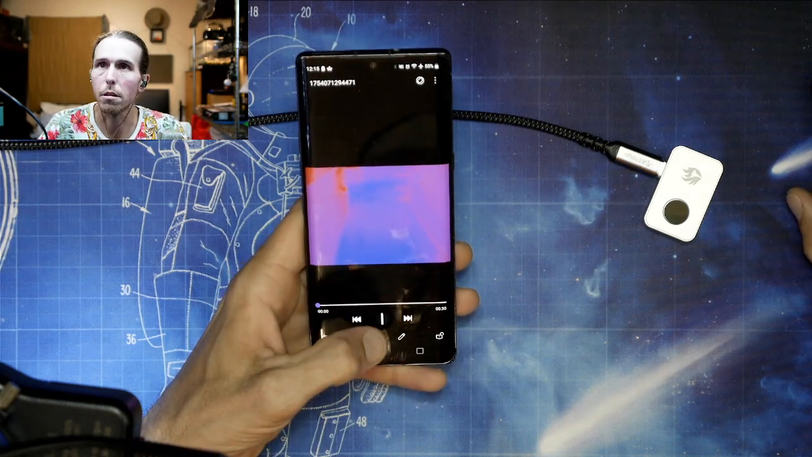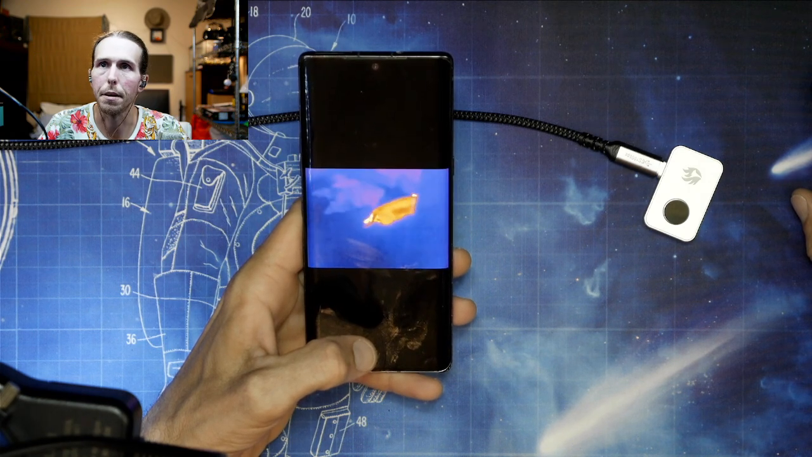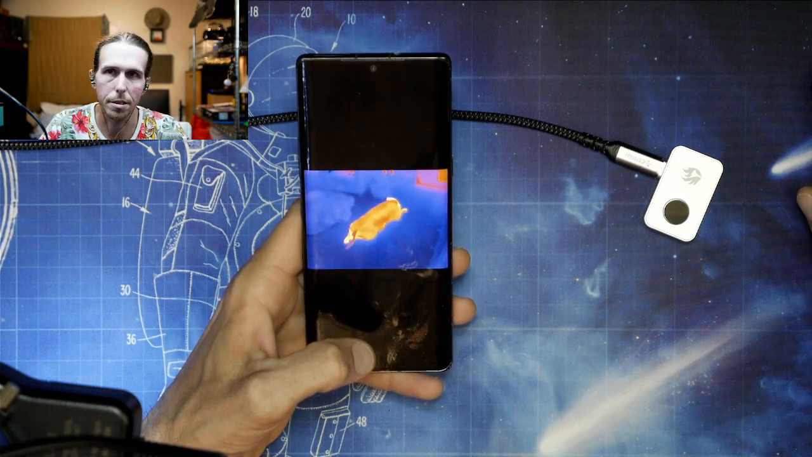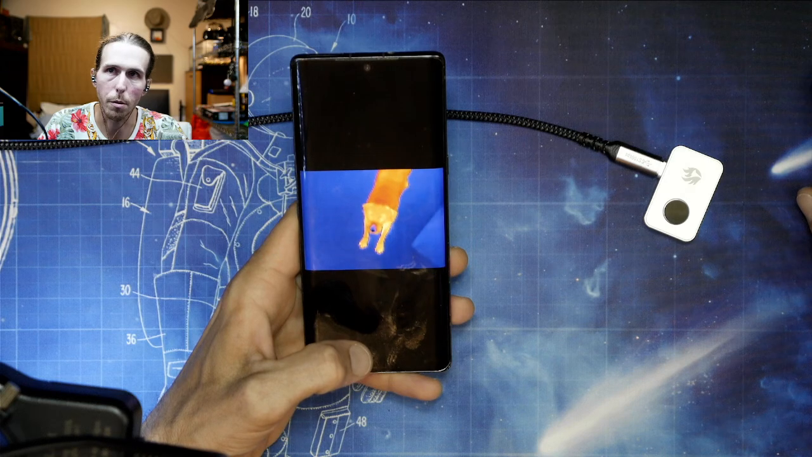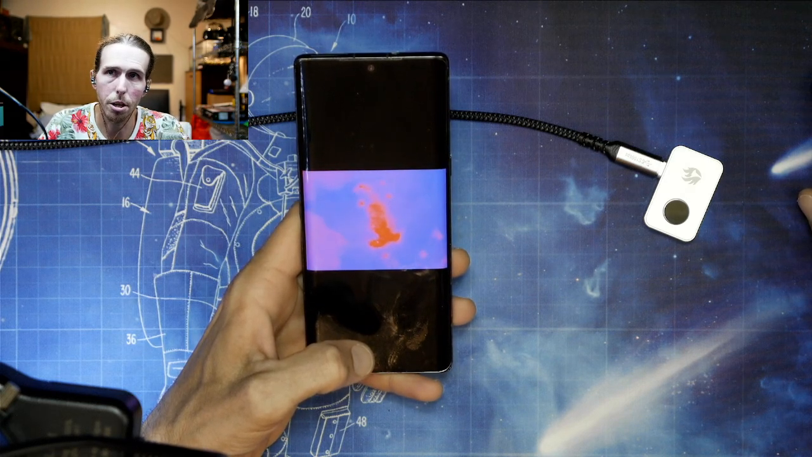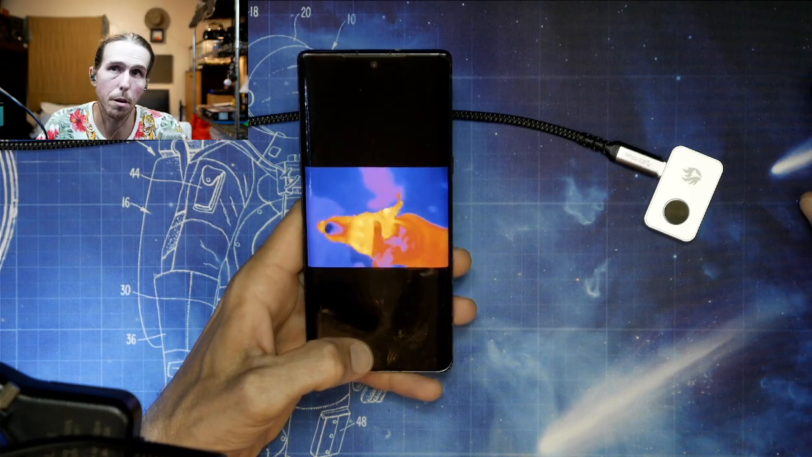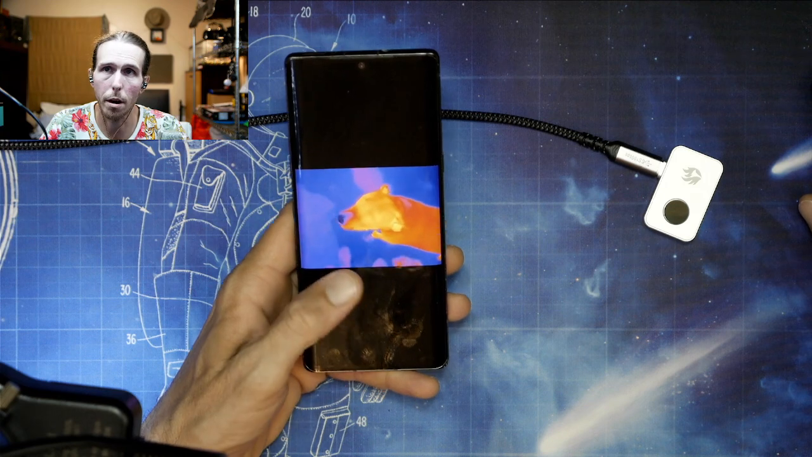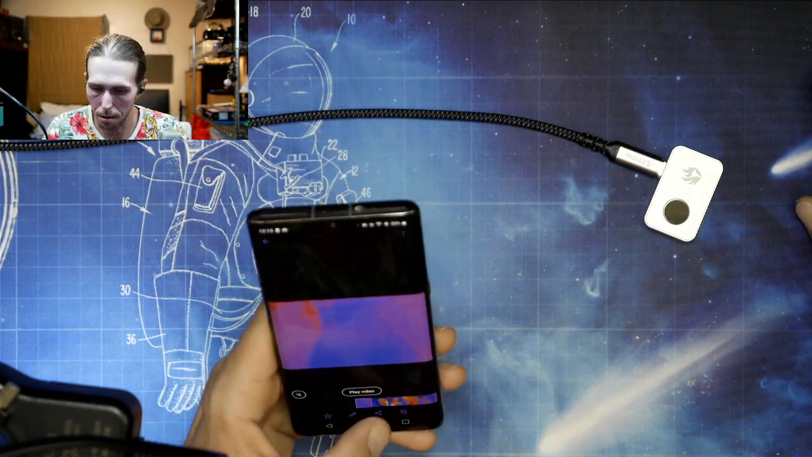All right, so here's a video that I took. Whatever codec it uses, there's obviously a lot of compression. There's not a lot of resolution. It's only 256 by 192, but you can make out clearly what everything is. It's a little more jittery than the 25 frames per second that you get in the live view, but still, it gets the point across. You can see what it is that you've recorded. You can make out everything really clearly.